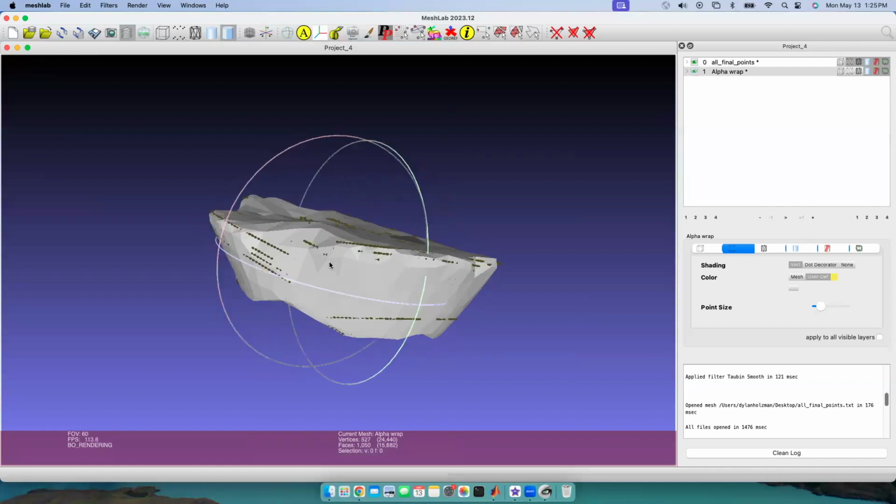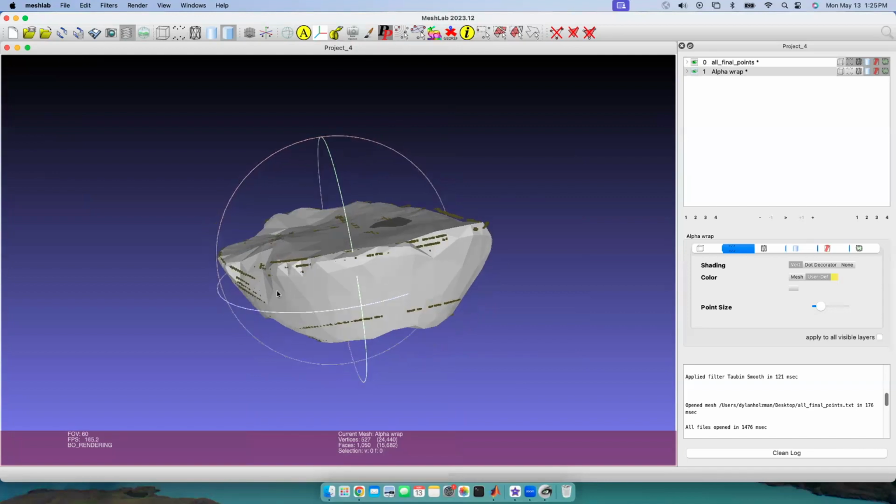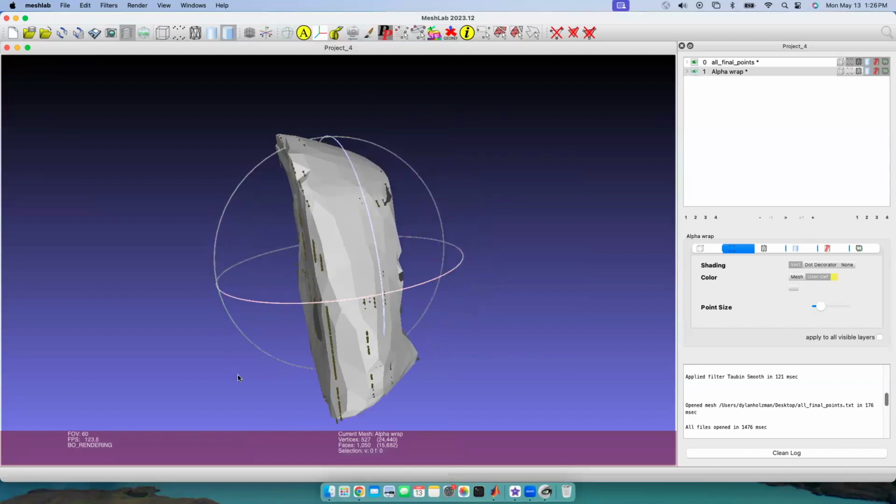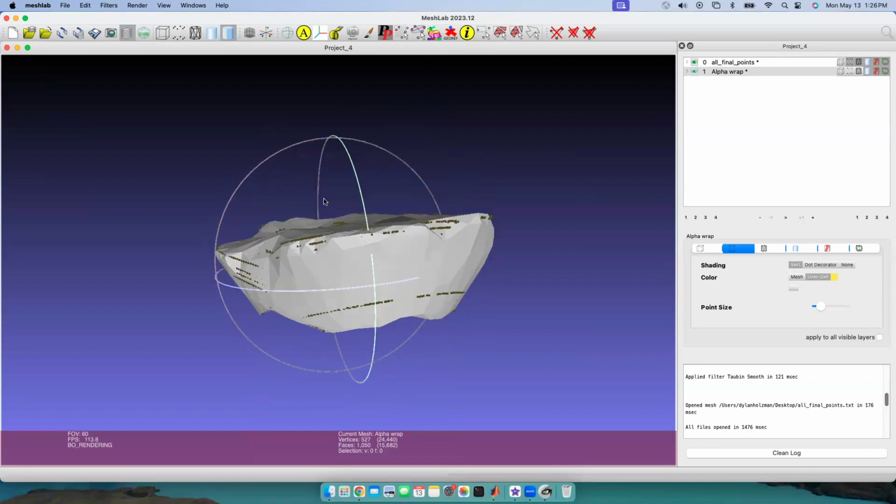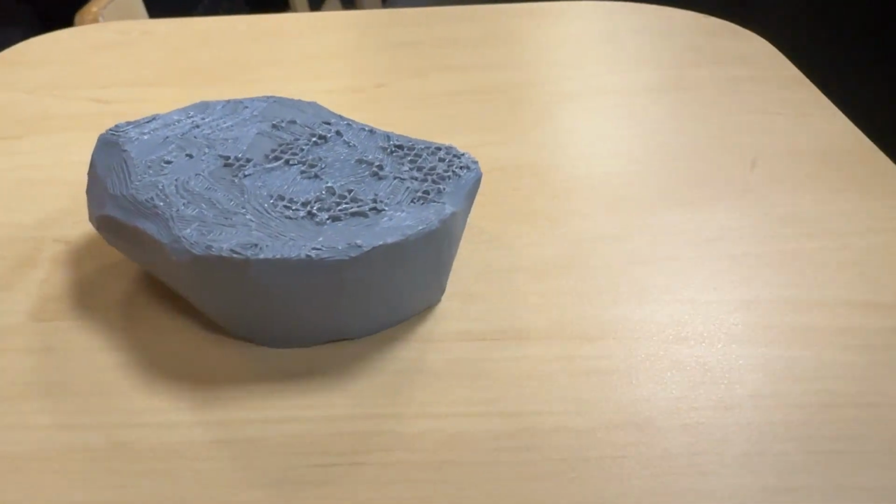In the future, we should take better pictures and take more pictures so that these holes aren't so big and the image comes out a little bit clearer with better defined edges. But other than that, I think it's a pretty good representation of our fountain. And here's the final 3D printed model of our fountain.